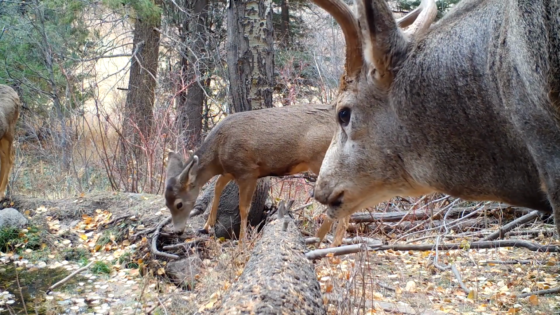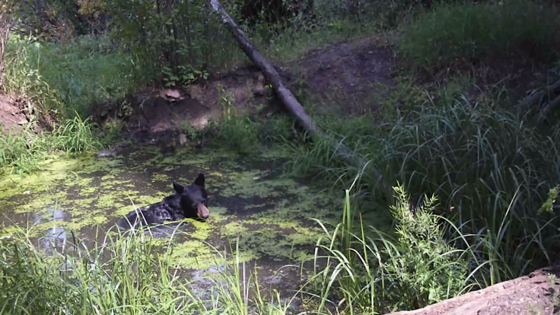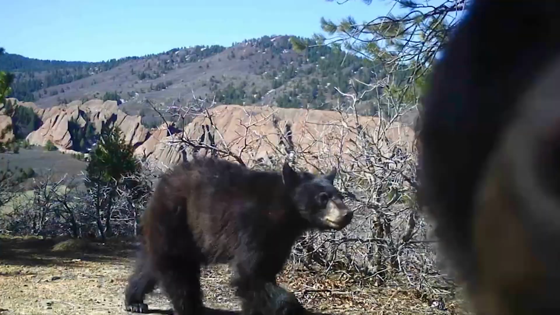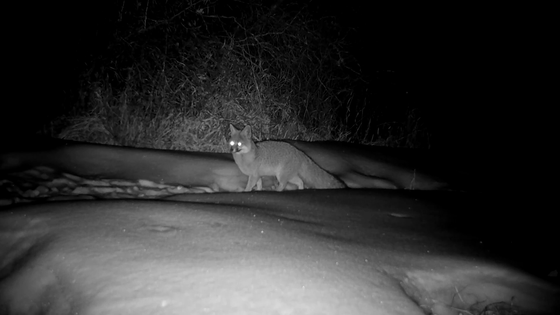Our park has such a variety of wildlife, from mule deer to prairie dogs to golden eagles. We also have a ton of black bears, and our mountain lion activity has been pretty frequent recently. The black bears are probably one of my favorite things to see when they come out. We do get a lot of family groups. We have multiple different fox species, red fox, gray fox. We even get the occasional black red fox, which is really neat.